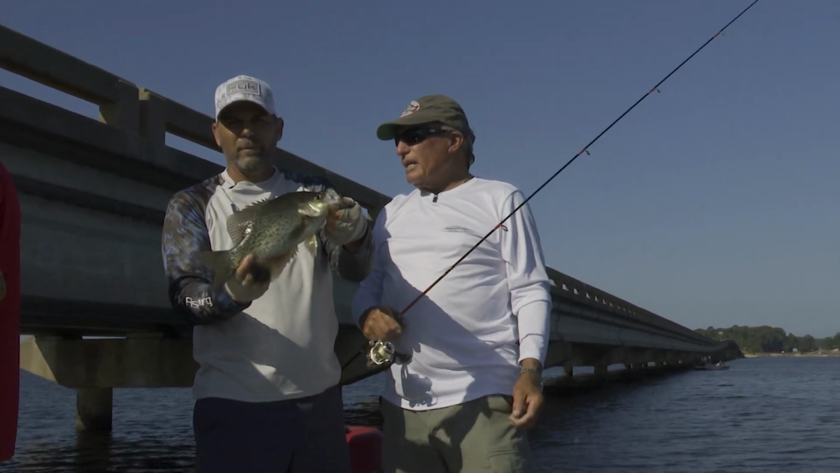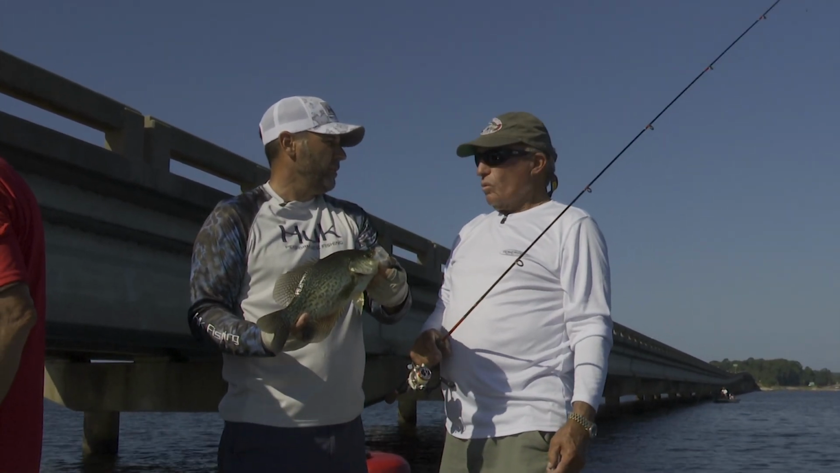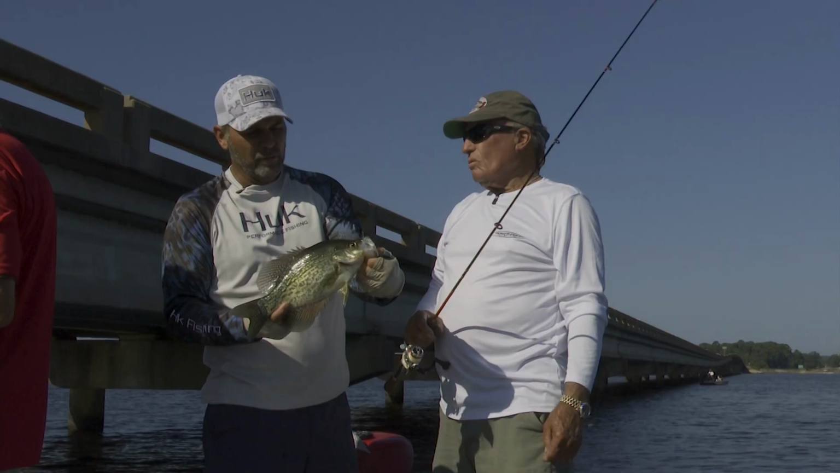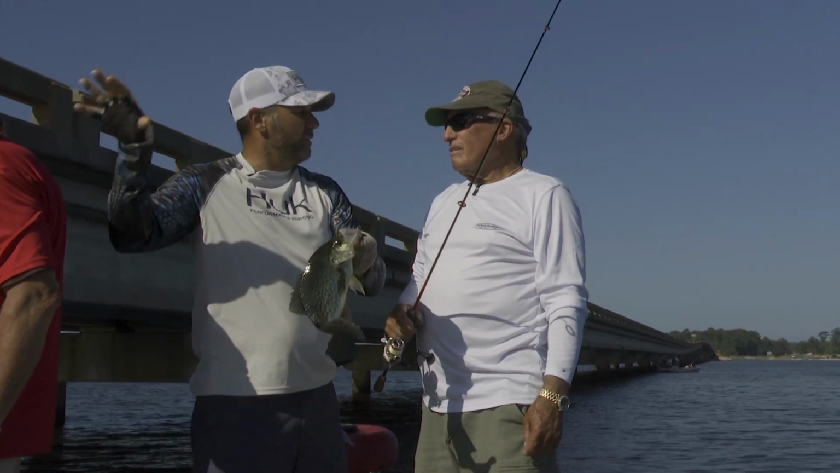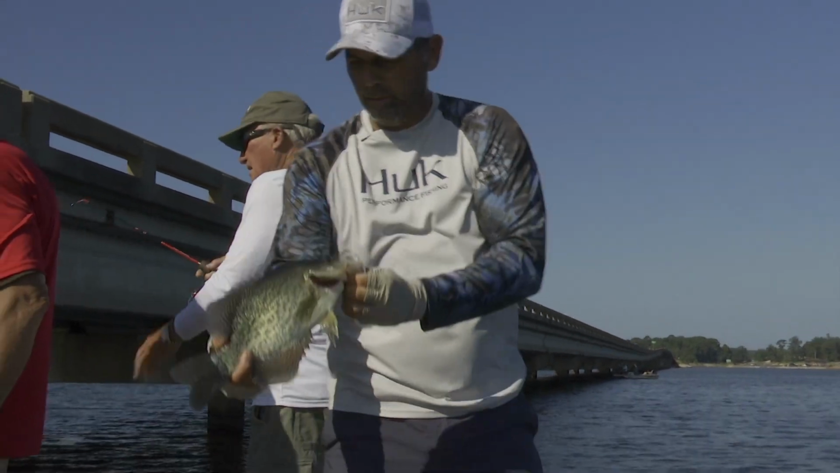Now, what's the limit you come here for in Louisiana? Quality. 25 per person. That's both Texas and Louisiana. Correct. My license is Texas, so. When I guide, what I do is put brush piles out. We get our numbers off the brush pile, and then we come back here and get quality. Okay. And that's a good quality fish there.